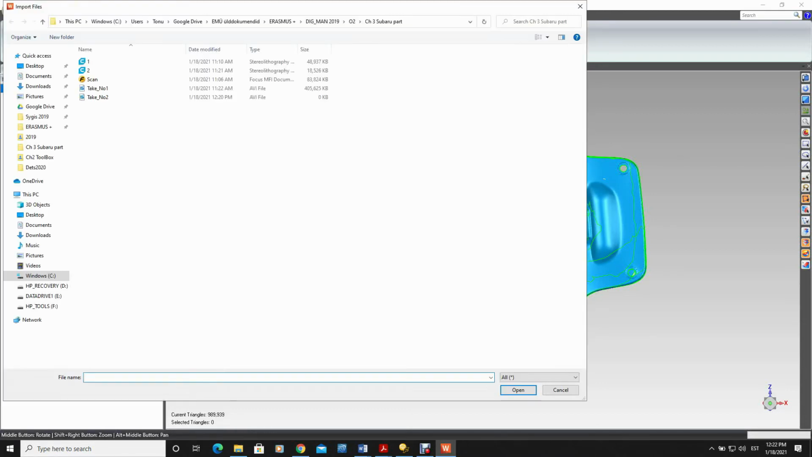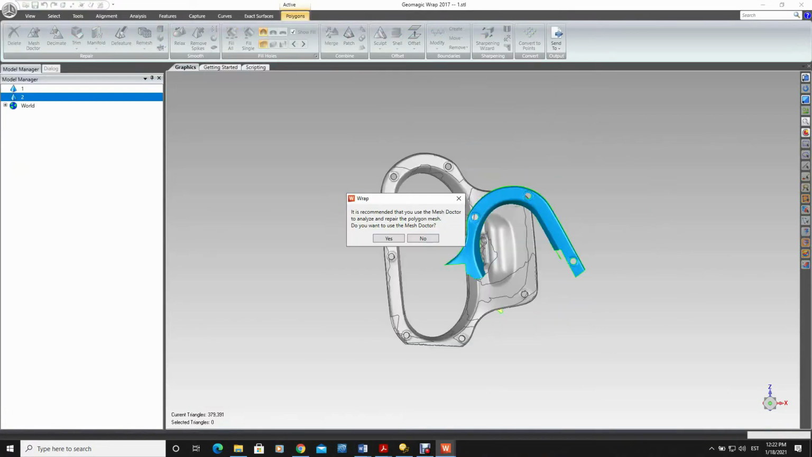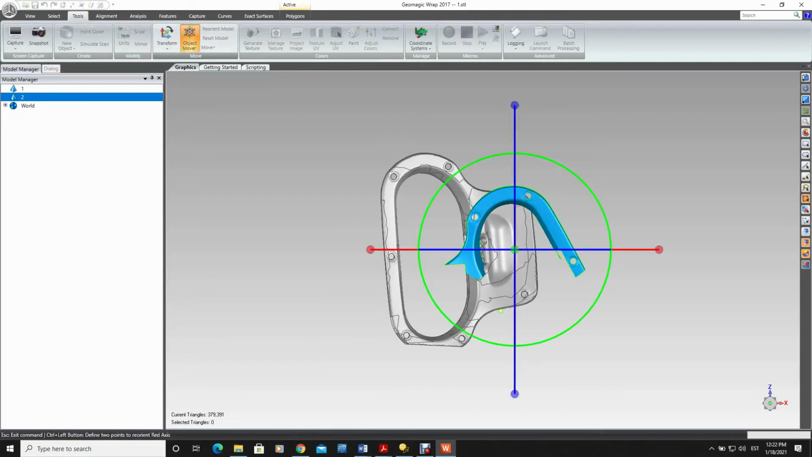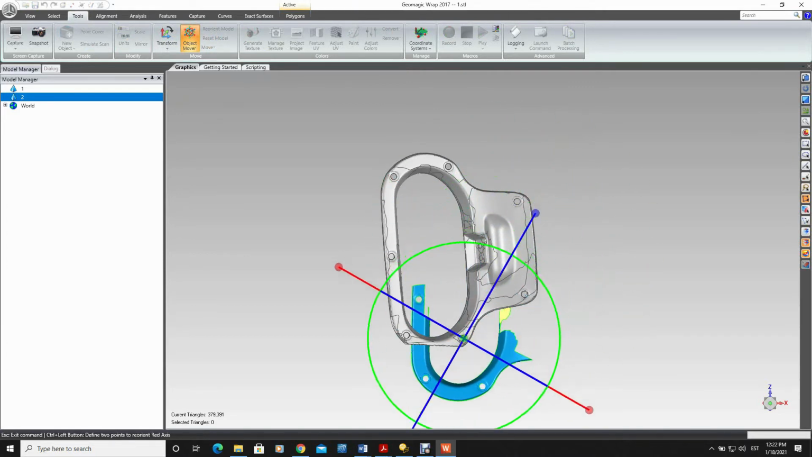Now we will bring in the other part. We will import the other STL part here, and we will roughly align it first by eye. For that we will use the move tool.